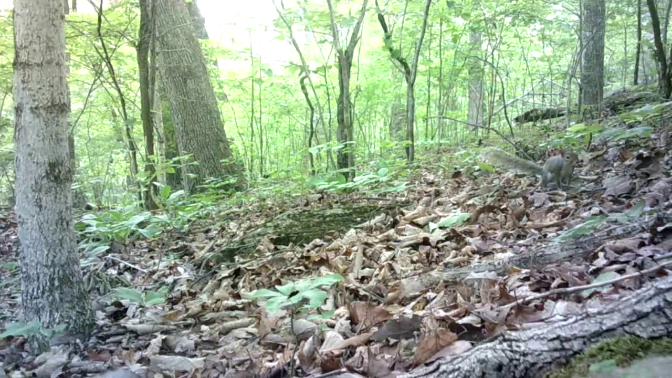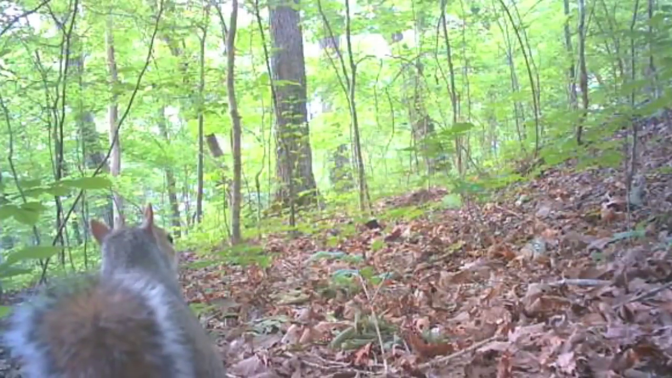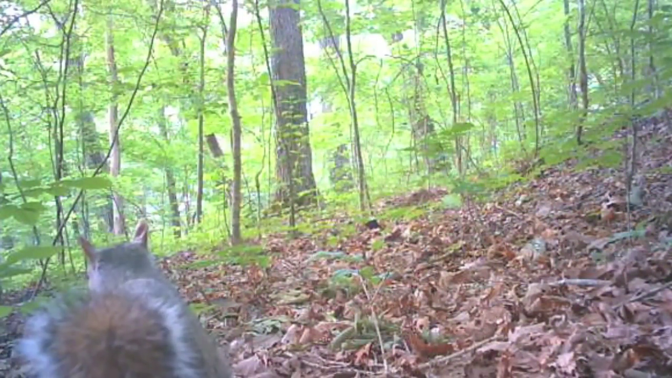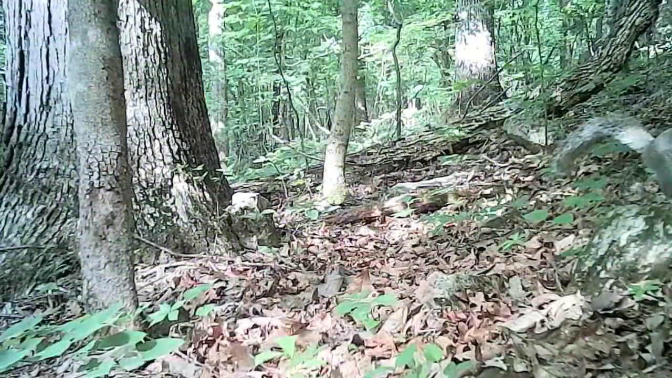Work all day on this ridge, coming and going. And they're so comical and relaxing for me to watch. And they're so comical too.